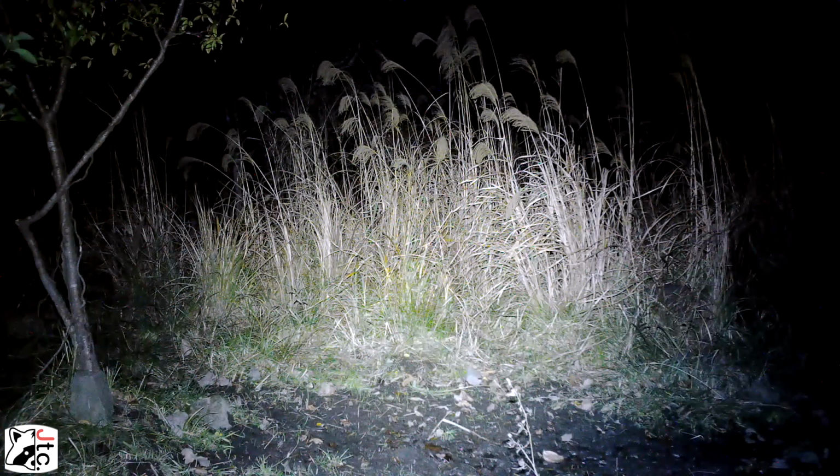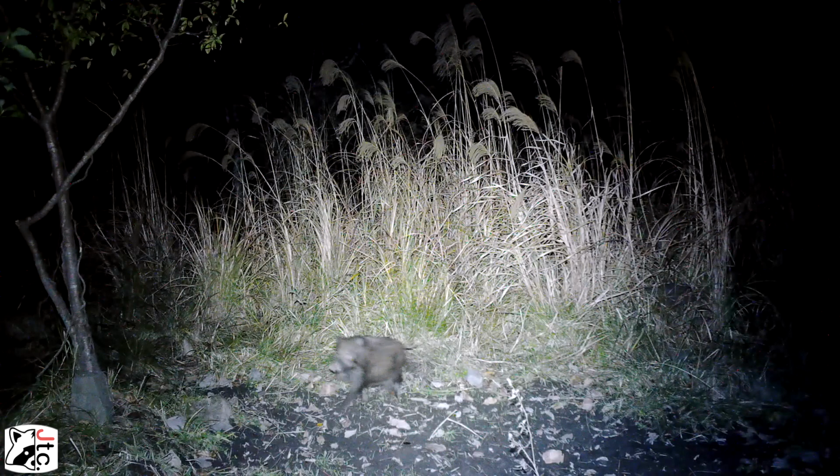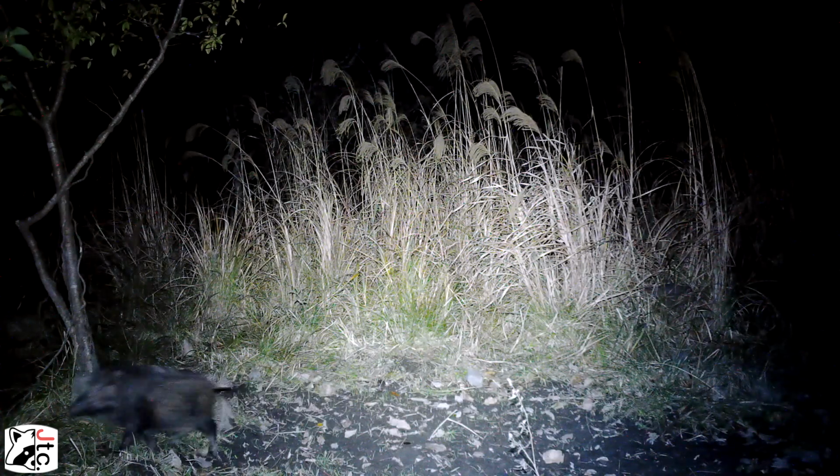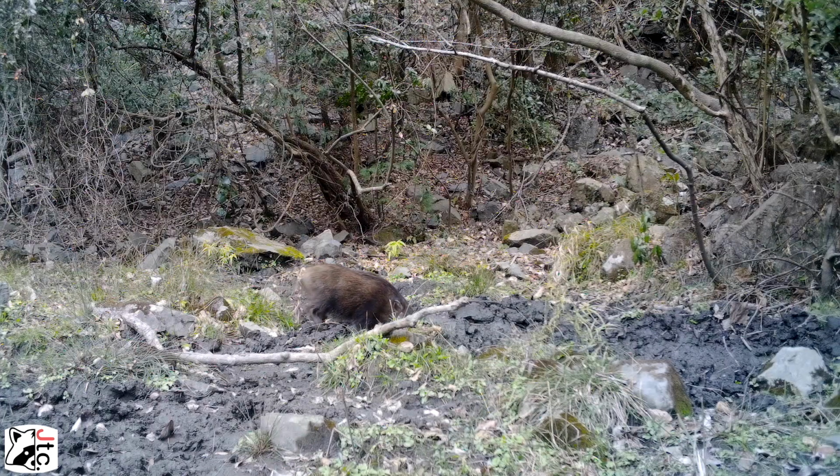Next clip is cute. You'll see why. Isn't that cute? Little piggy coming out of the grass there. I thought that was really cute. Yep, here we have a couple more juveniles. A couple more juvenile wild boar.